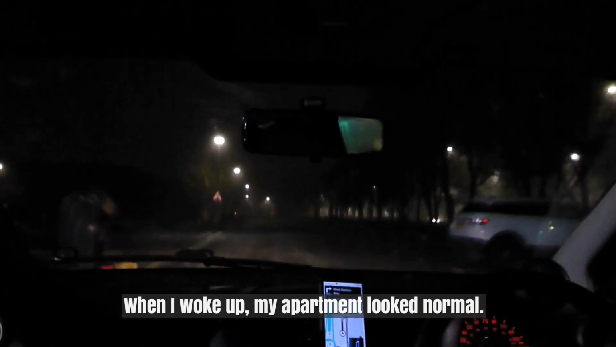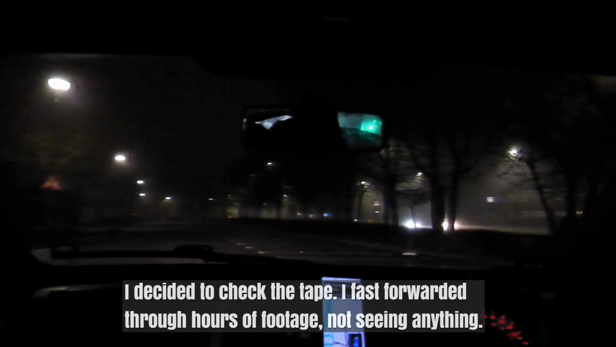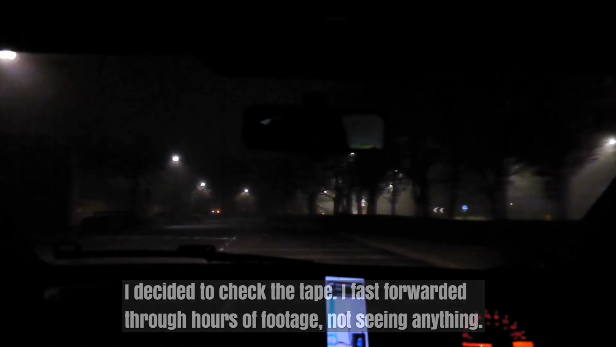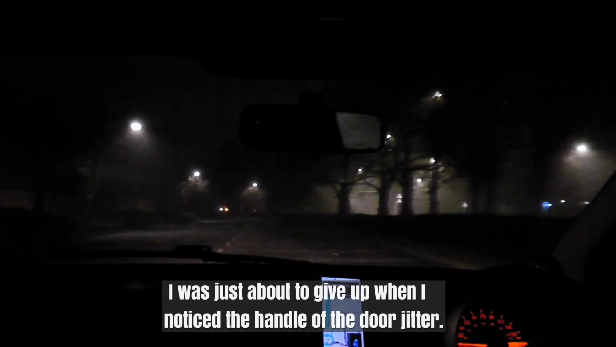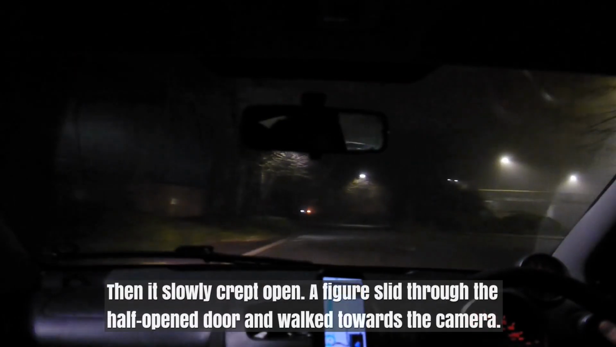When I woke up, my apartment looked normal. Nothing missing that I could see. I decided to check the tape. I fast-forwarded through hours of footage, not seeing anything. I was just about to give up when I noticed the handle of the door jitter. Then it slowly crept open.